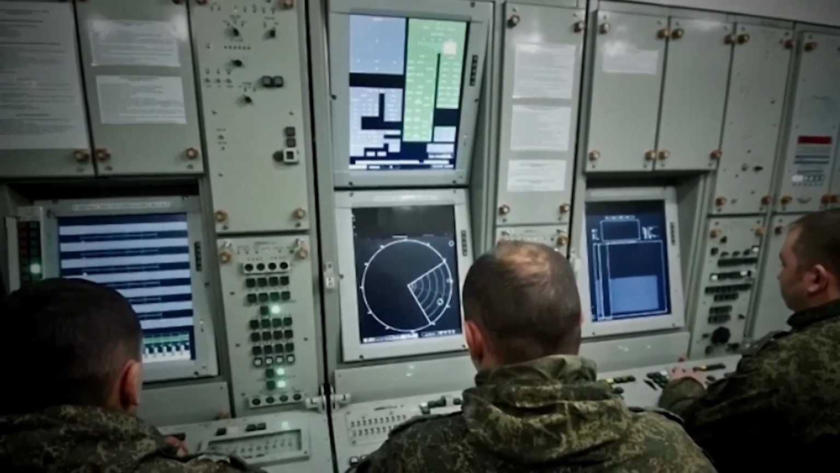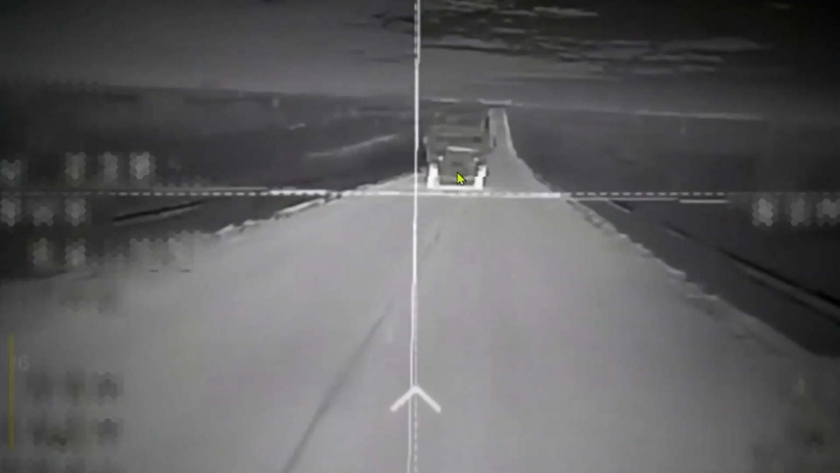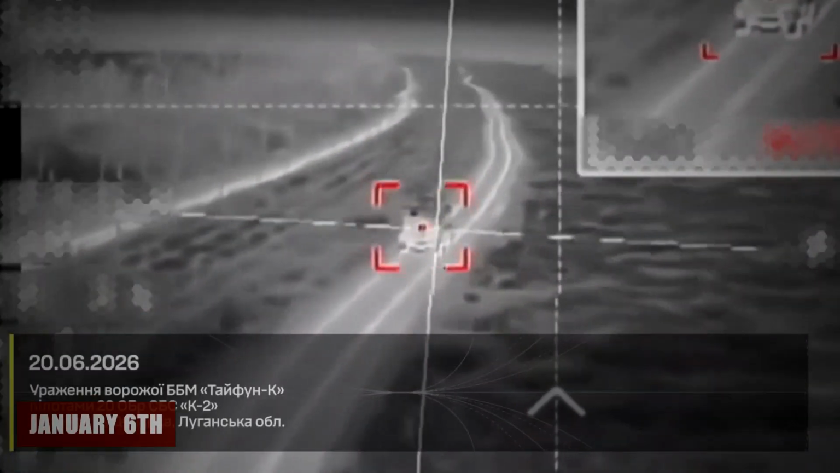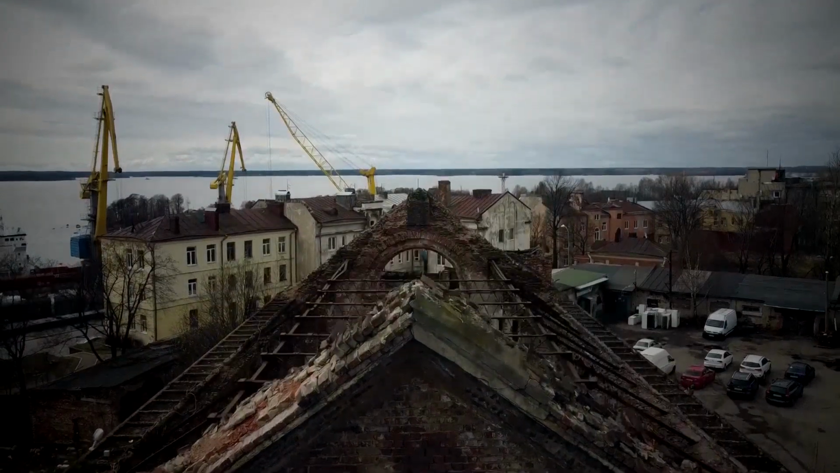Sokil, for his part, has continued flying the same overnight rotation along the depot perimeter. He told his unit's after-action debrief that the 3 weeks of nothing before January 6th were the hardest stretch of his deployment, not because the flying was difficult, but because doubting your own instructions for that long wears on a person. Command trusted one radio fragment over 3 weeks of visual evidence. He trusted command, and kept flying nights that showed him nothing, until the one night that showed him everything.